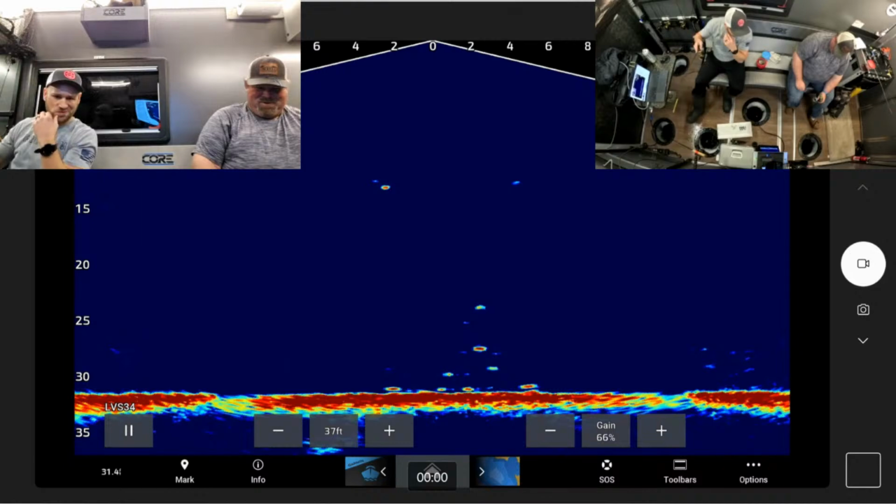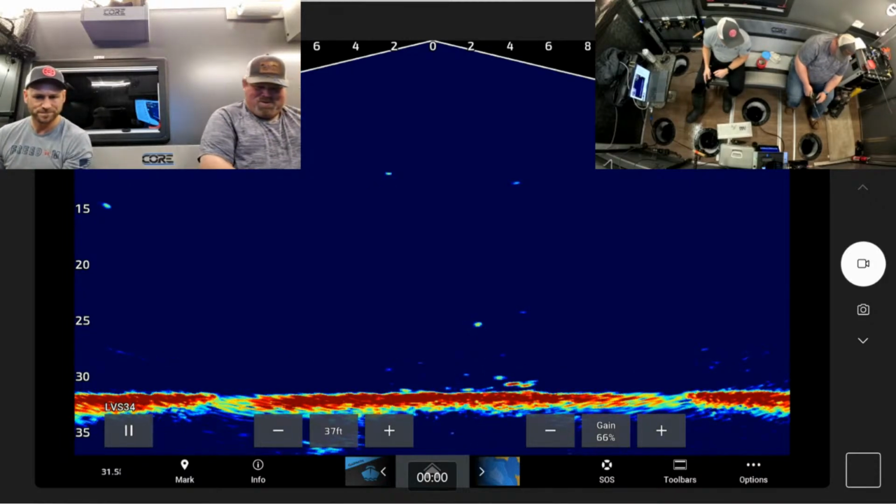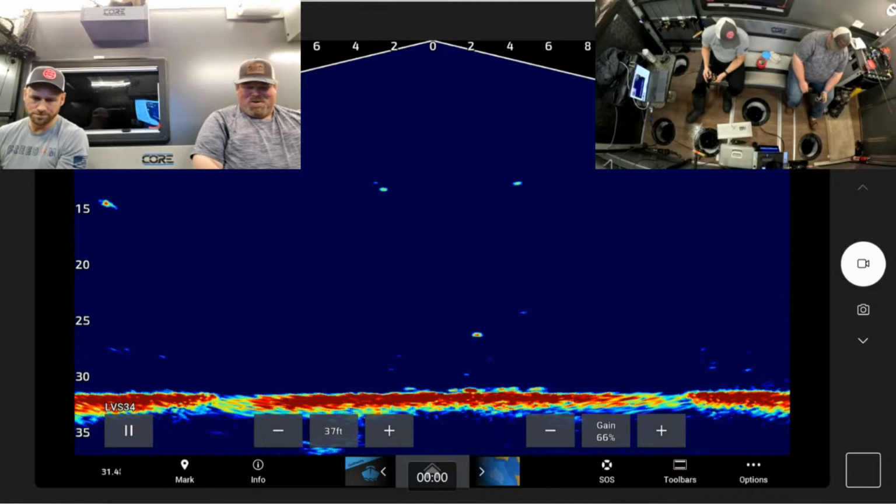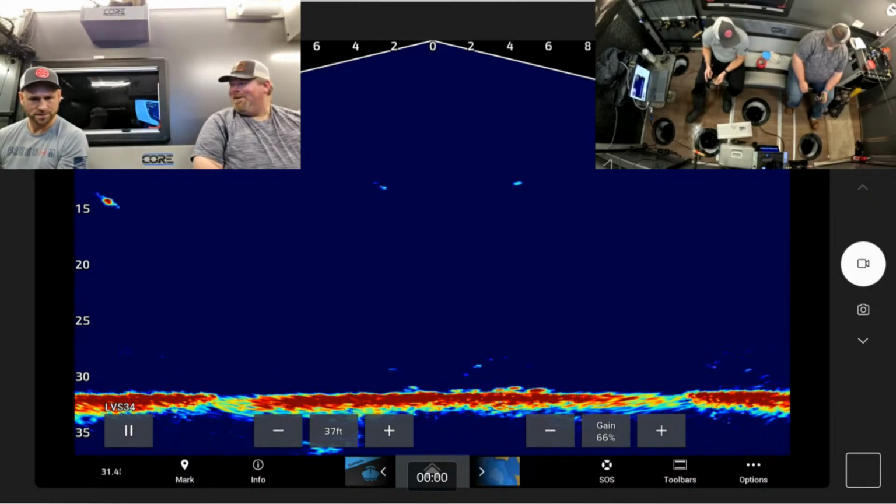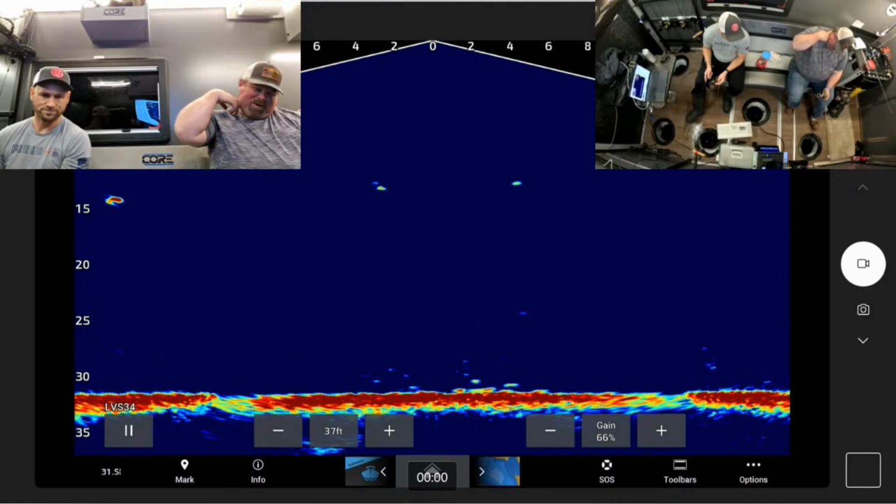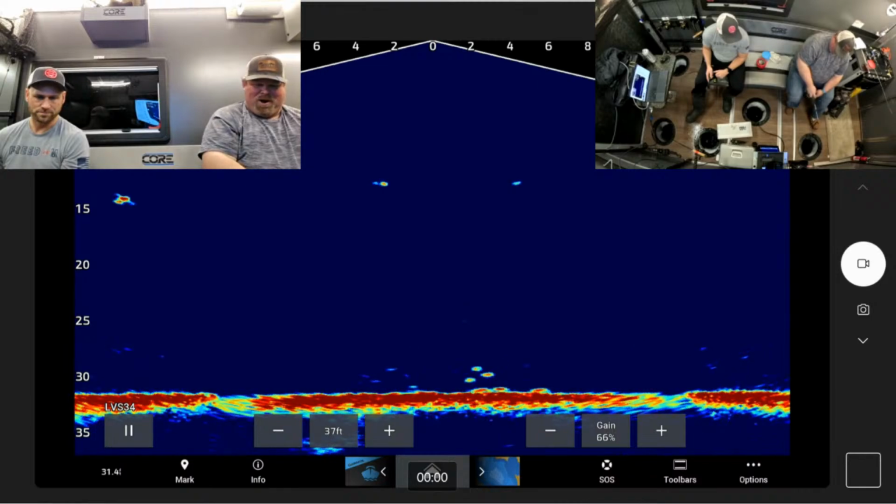There's another fish off to the left, 15 feet down. We found out this summer that the smallmouth would use the boat for shade in 12 to 18 feet of water. They'd come flying in and hide underneath the boat. Makes sense, it's kind of what they do around docks, right?